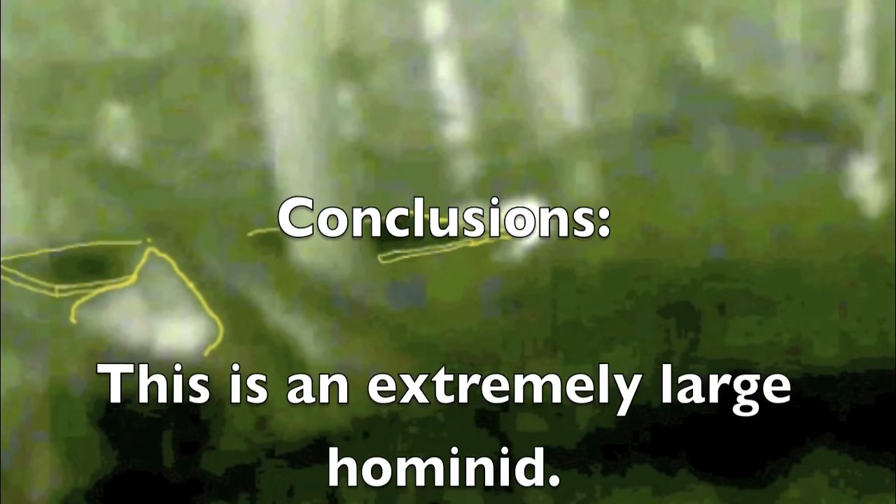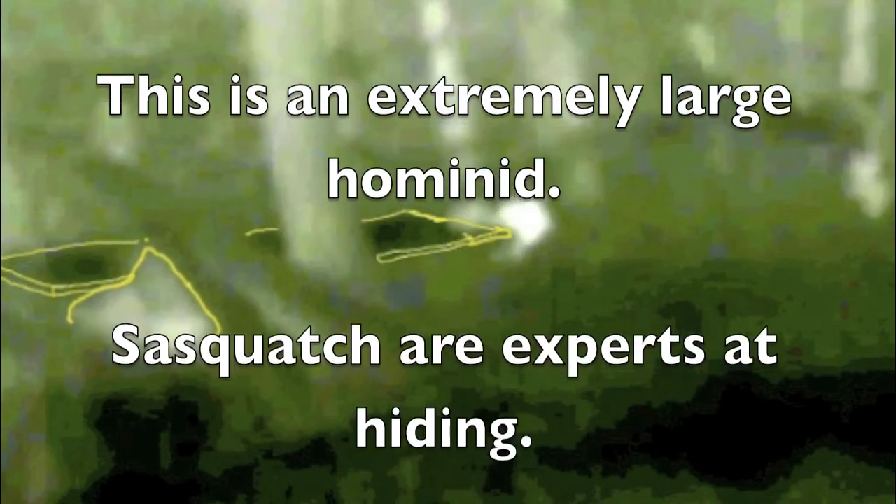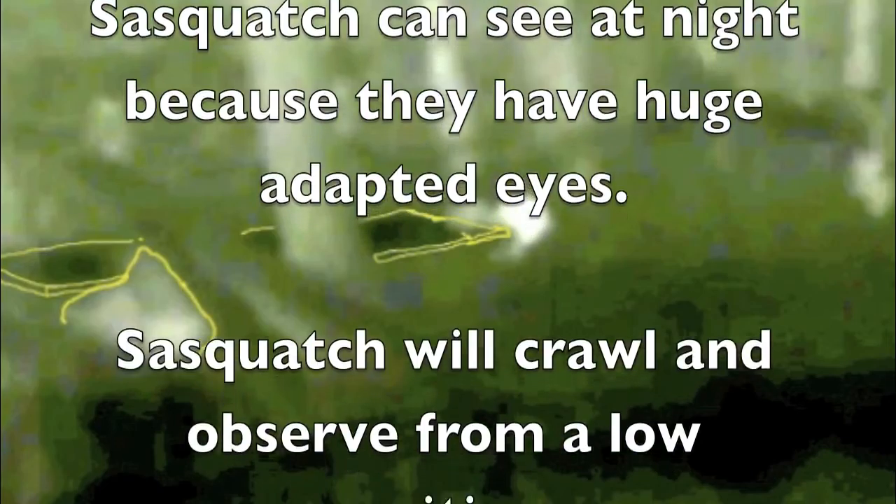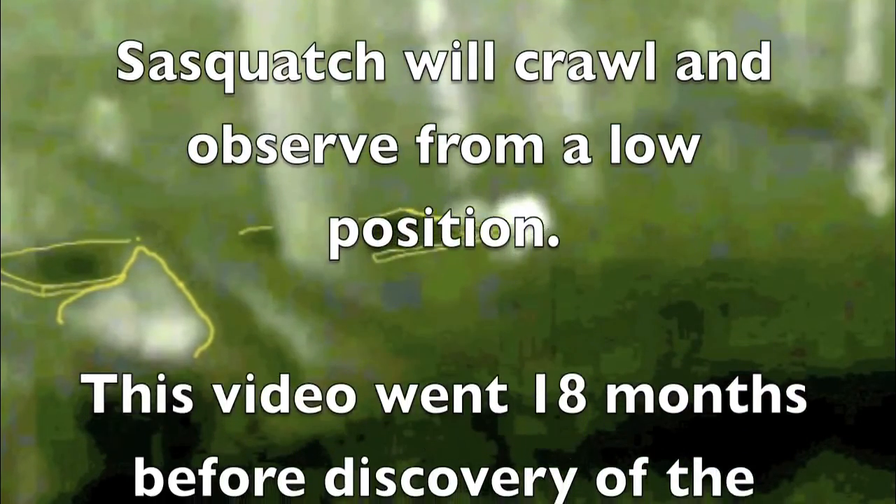Conclusions. This is an unbelievably remarkable video. This is an extremely large hominid. Sasquatch are experts at hiding. They can see at night because they have huge adapted eyes. They can crawl and observe from very low positions.